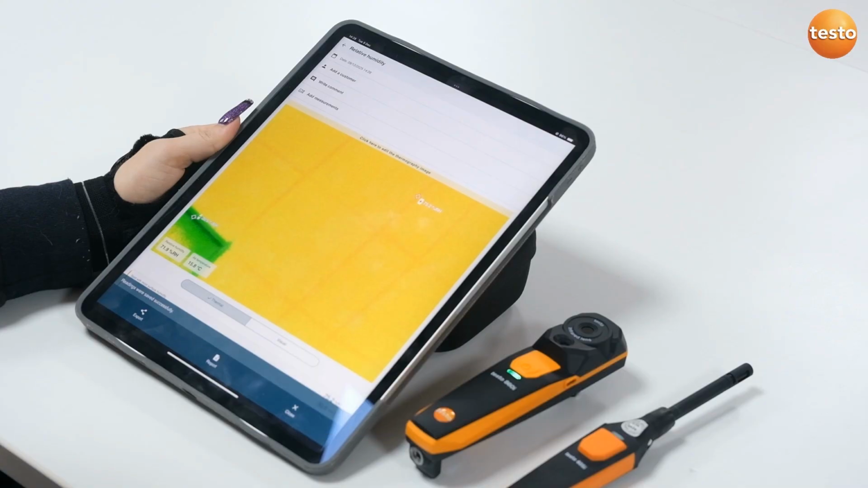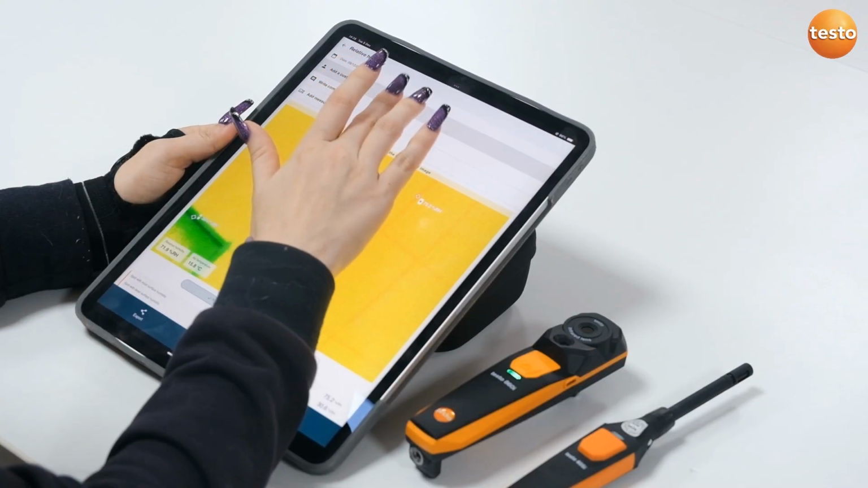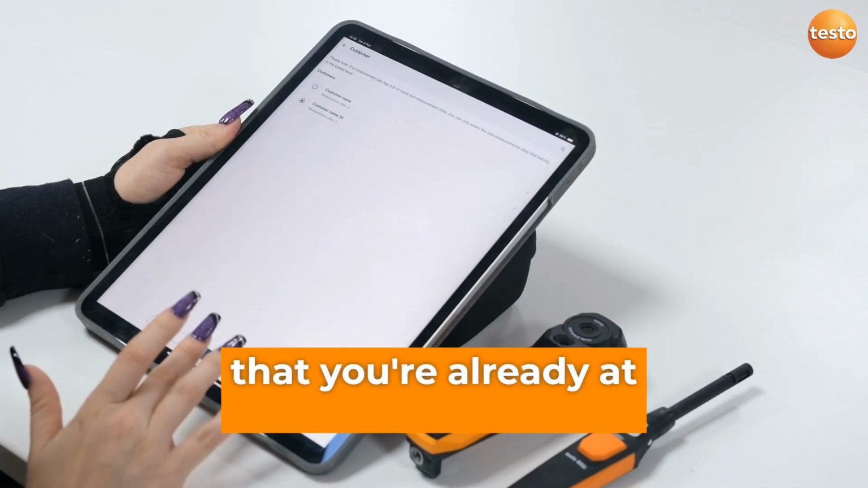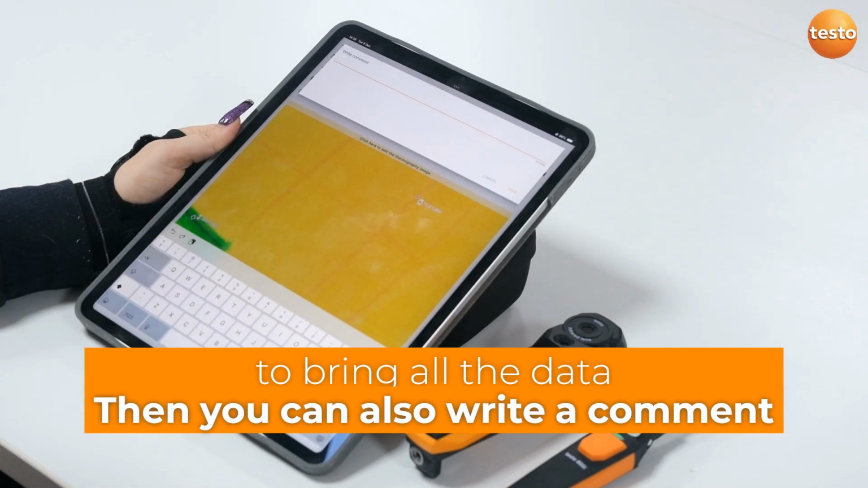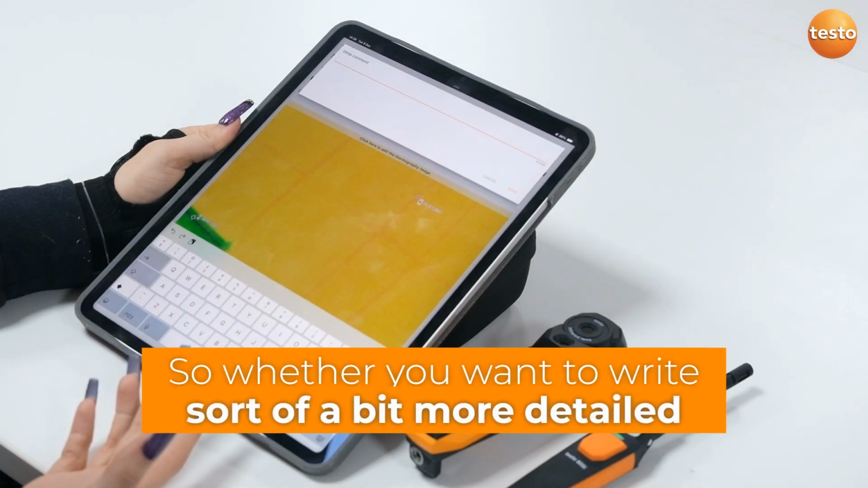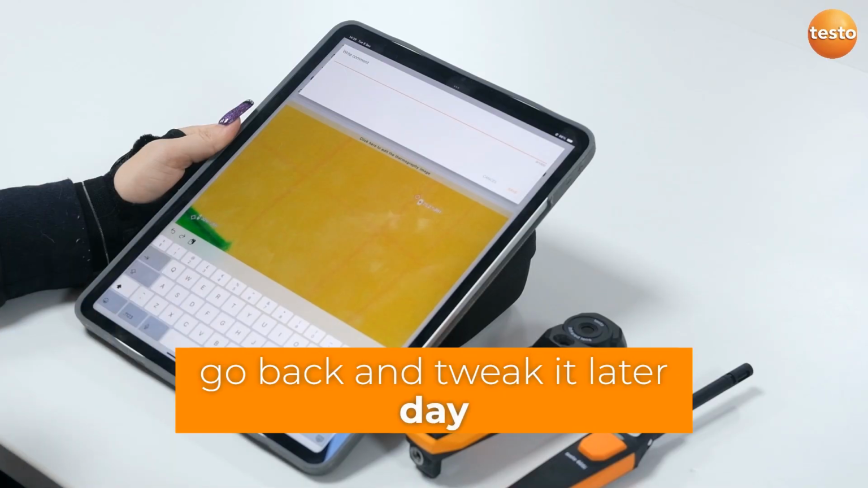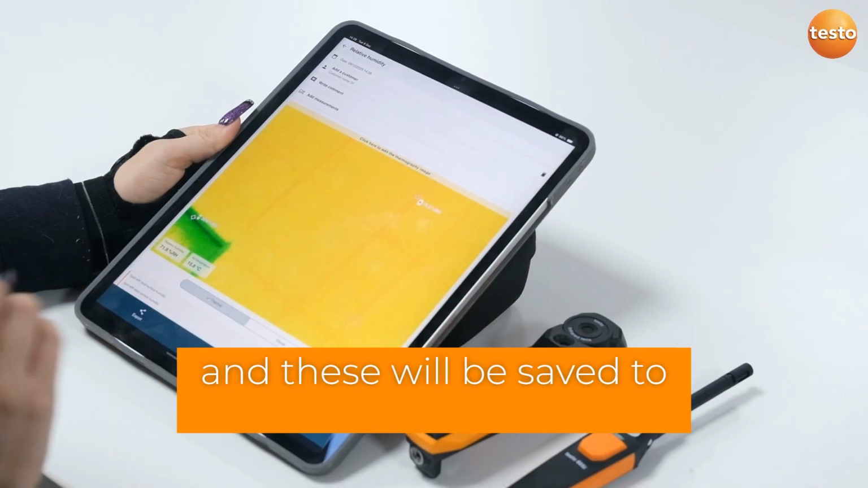When you click into the image here, you get a few different details about it. So you can actually go into add a customer, so then you can save it to the customer that you're already at, and then just click import to bring all the data. You can also write a comment, so whether you want to write a bit more detailed report straight away, or just write a few notes for you then to go back and tweak at a later date, you can do that here. Once you've written your comments, just press save, and these will be saved to the image.